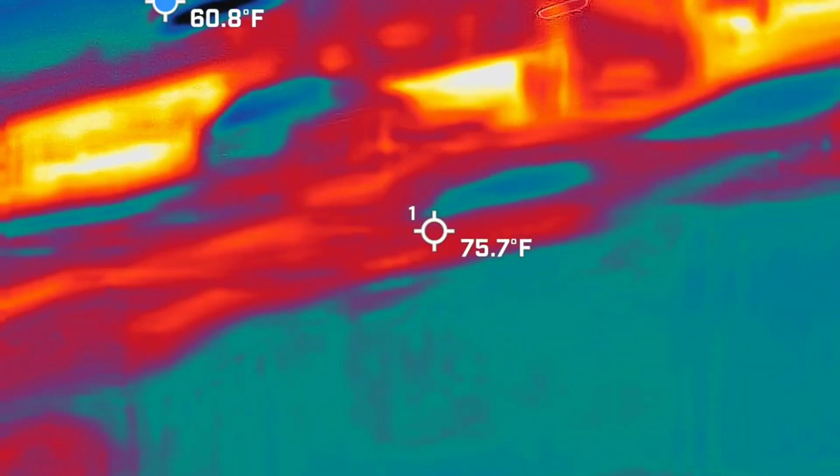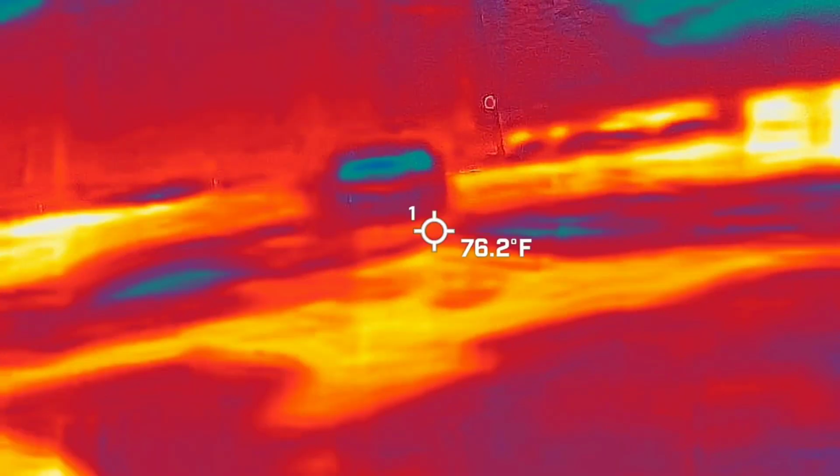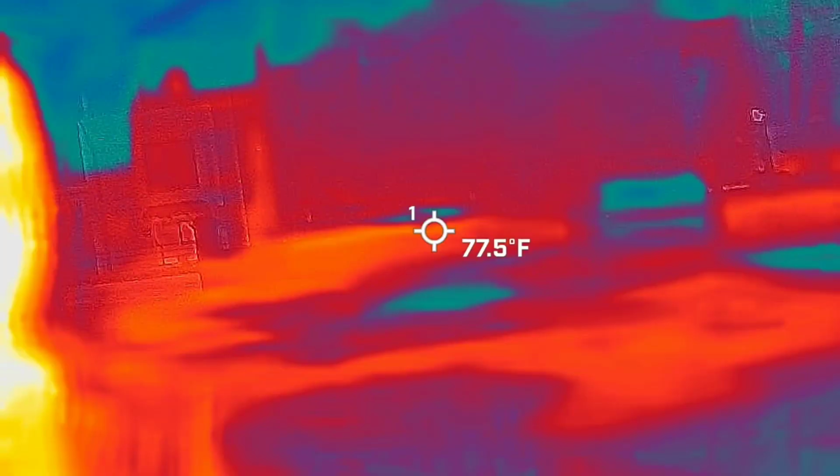No, it's hard to coordinate with this, and yesterday I couldn't. Are you seeing anything? No, I'm trying to keep you in the shot, in frame all the time.